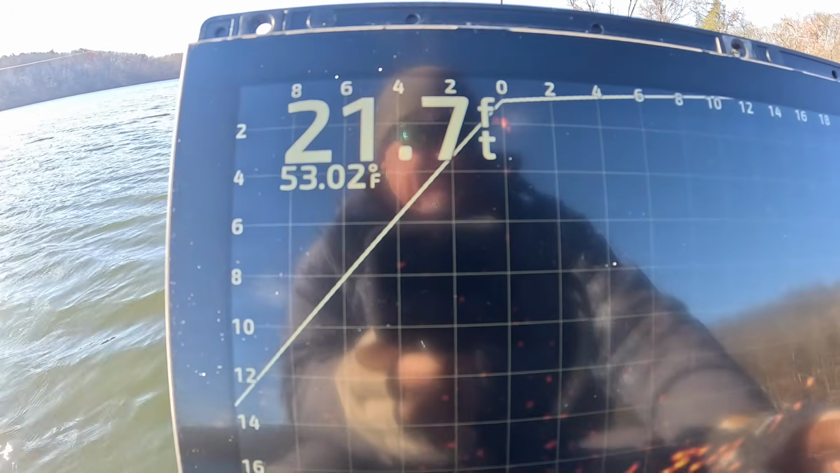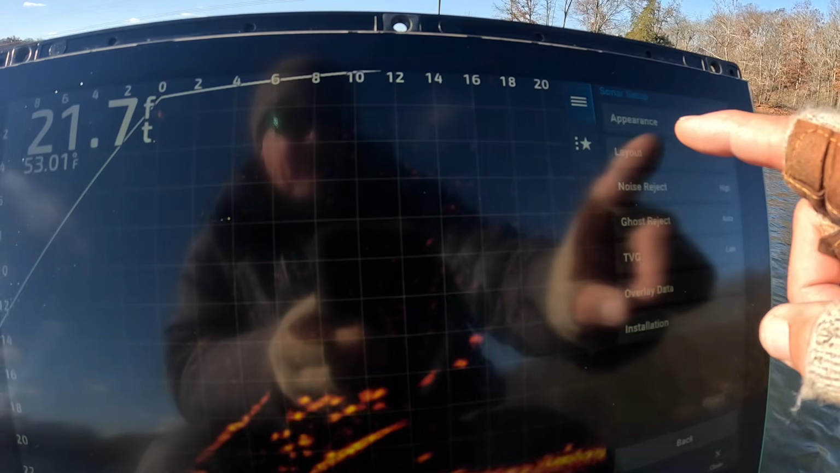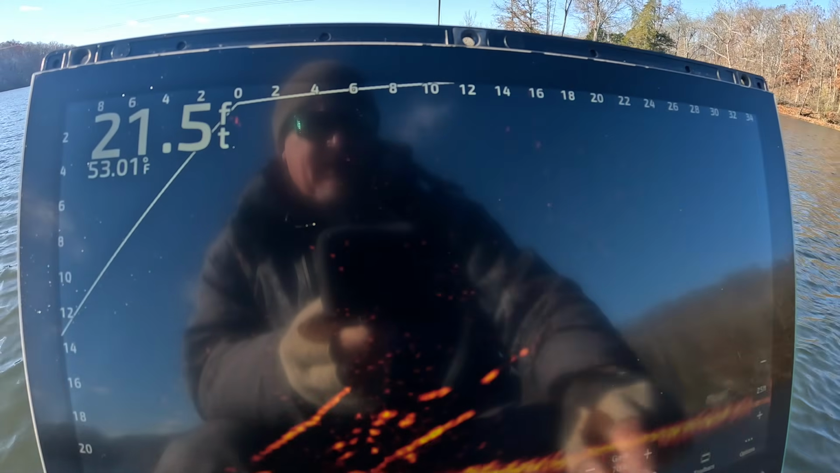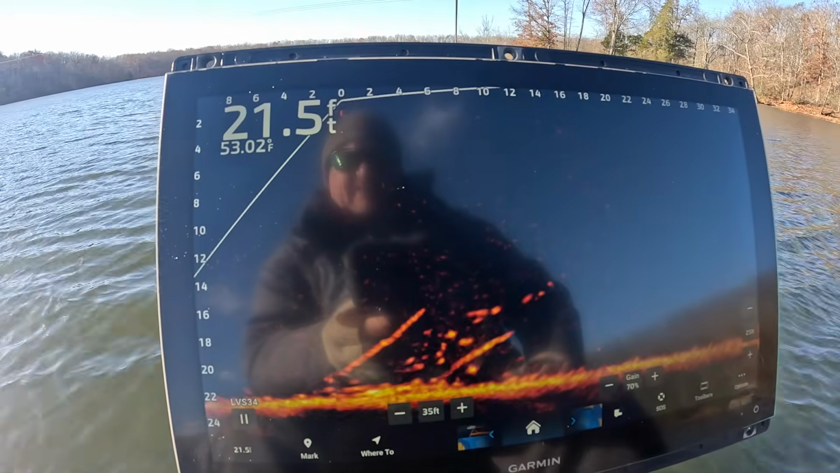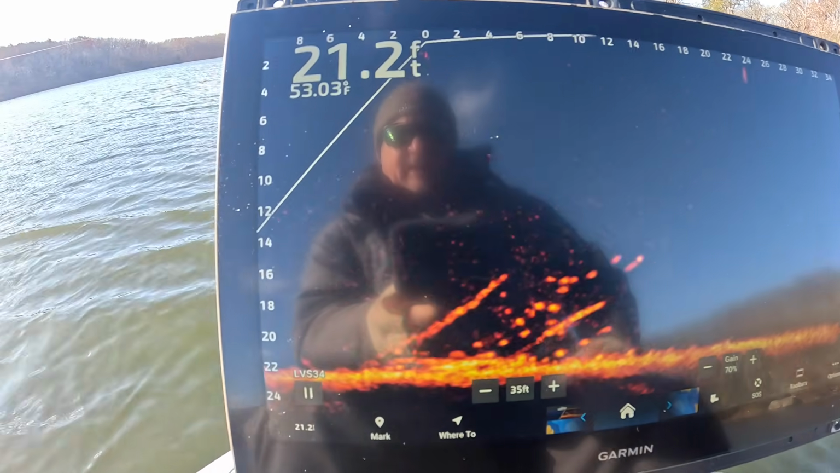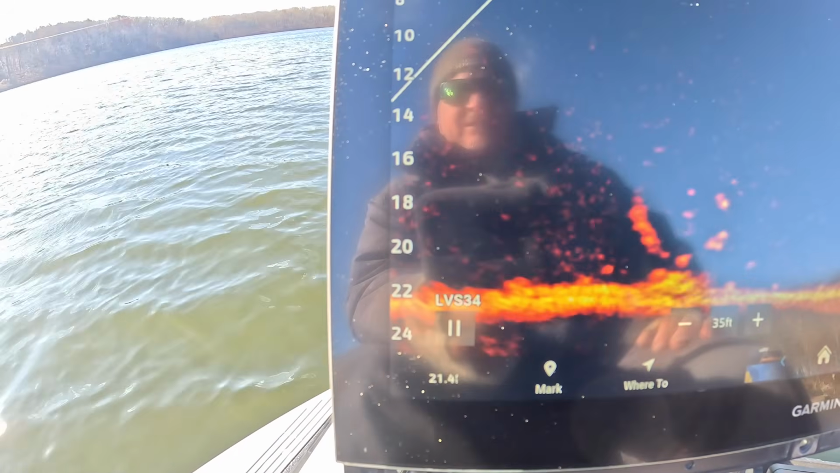Then the next thing I'm gonna do is get rid of this grid. Sonar setup, I think it's in layout, grid overlay, off. Boom, there it is. Guys, that's my settings. It's an absolute perfect picture. I absolutely love it. I am using the LVS 34, as you can see right there.